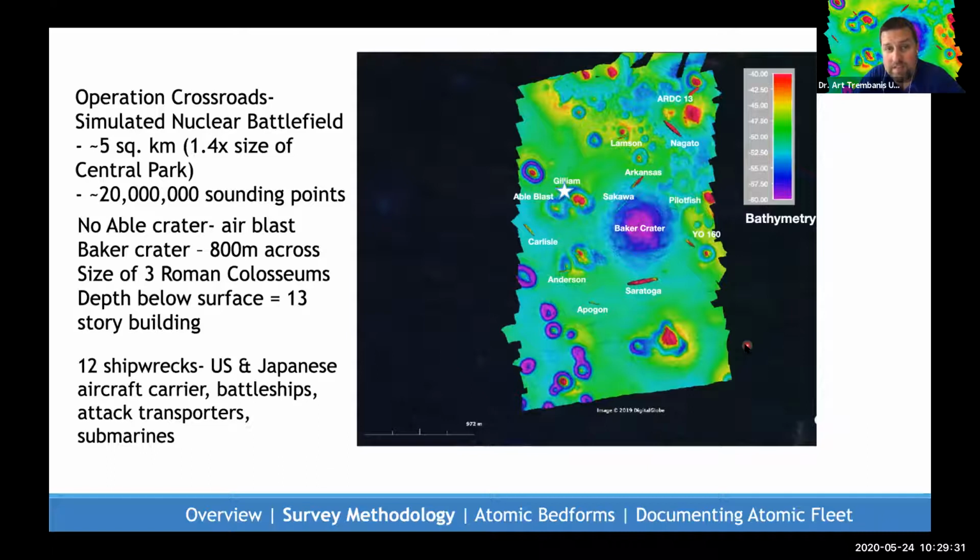The only other time a team had come and done some survey work there was a team from the National Park Service and the Navy in the late 80s and early 90s, and they did some dive operations, and they dove on many of the wrecks here, which are labeled here, and we're going to talk a little bit more about a few of them, particularly the Gilliam and the Saratoga. But they knew where the Baker crater was, but their sonar systems couldn't pick out this crater here. I mark with a star here.